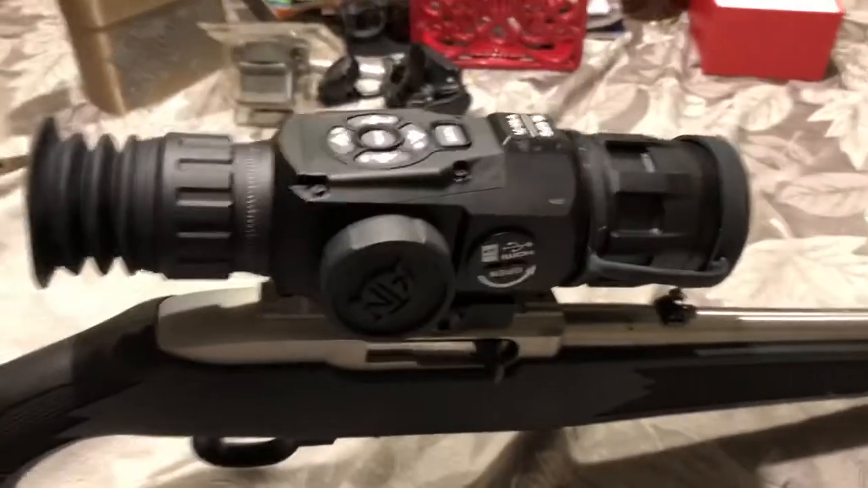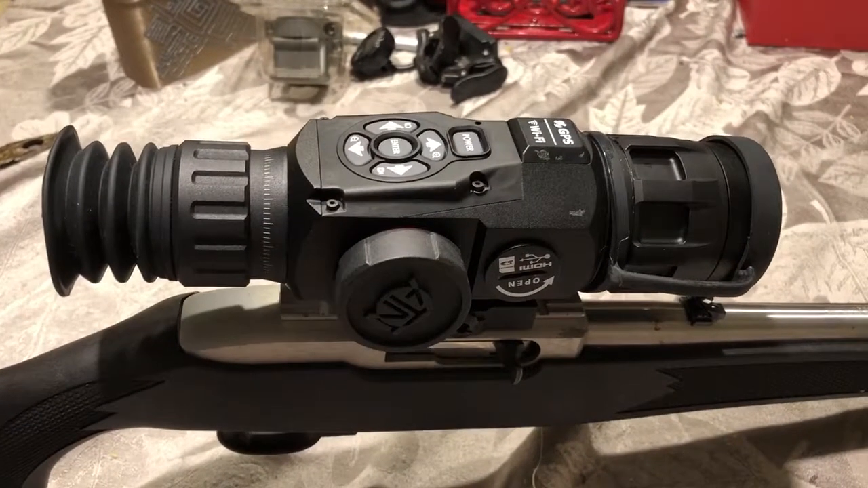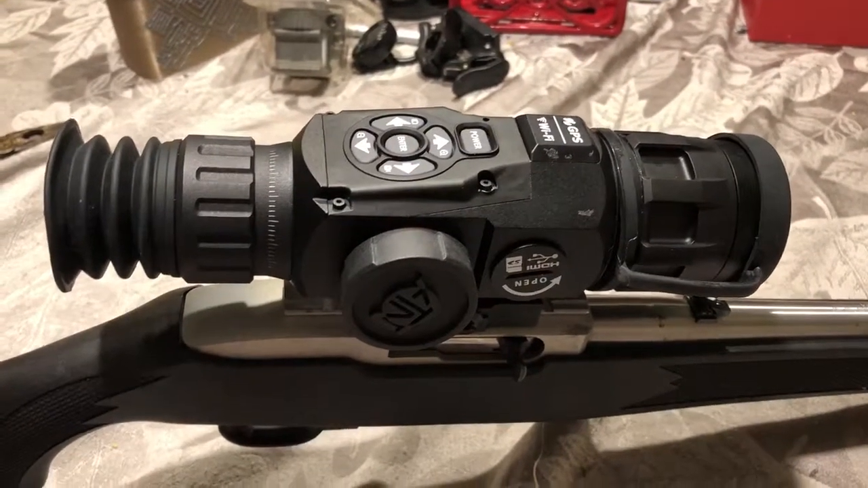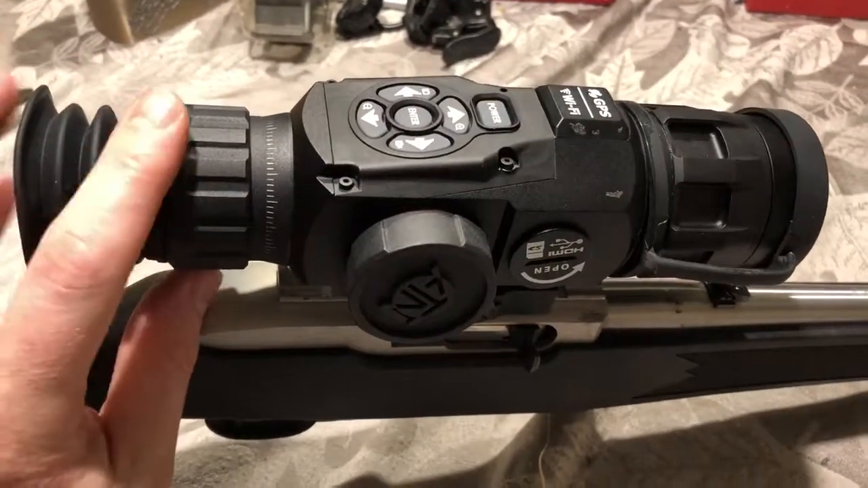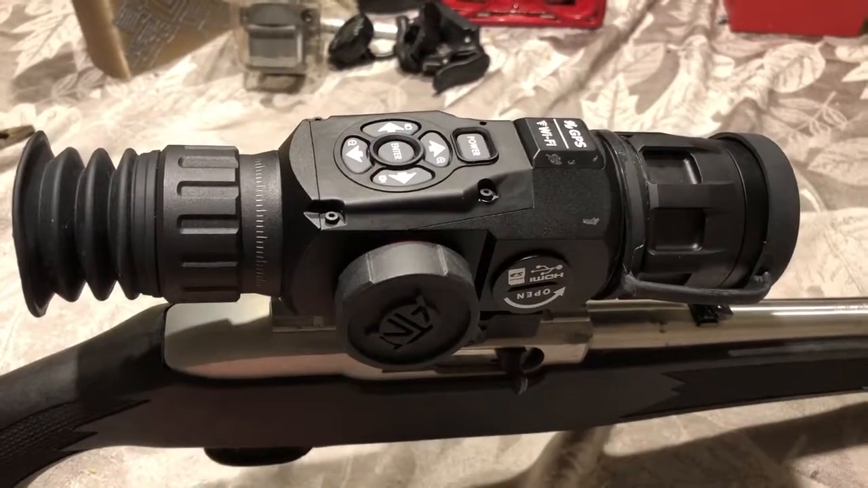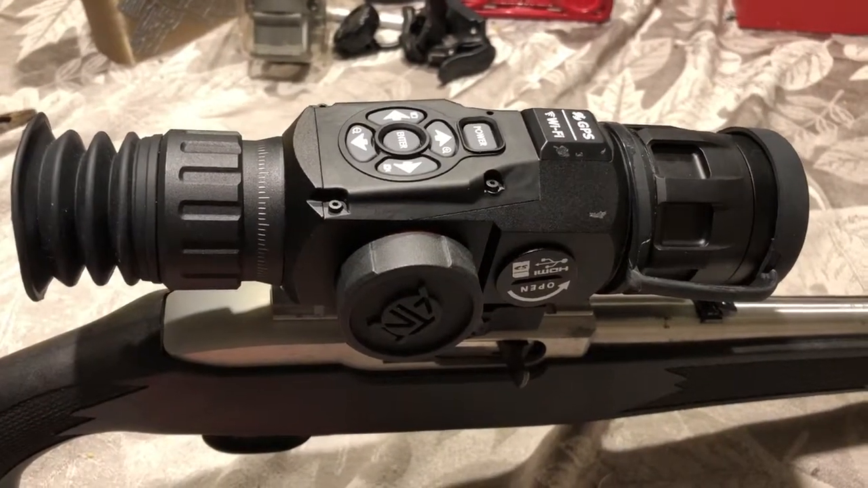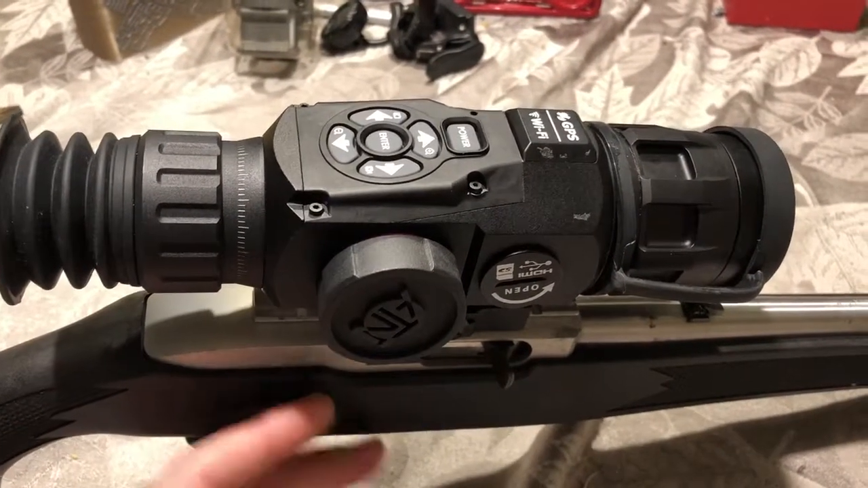I recently purchased the ATN 640 HD 1 to 25. A few things to note about this. I've owned it about 1 week, and these are some first impressions as well as some information as a new owner of the unit. A couple things that I've learned.